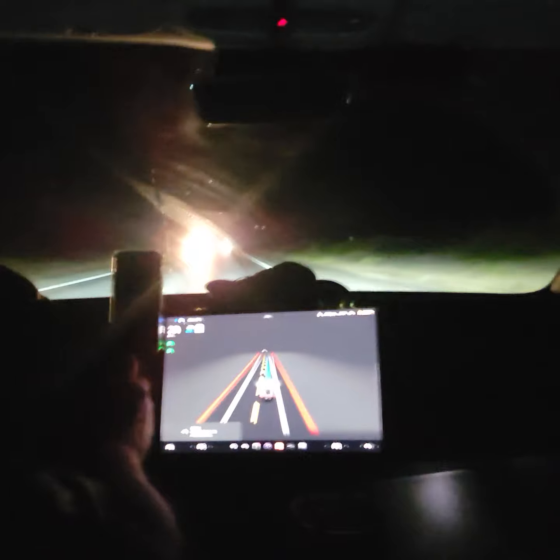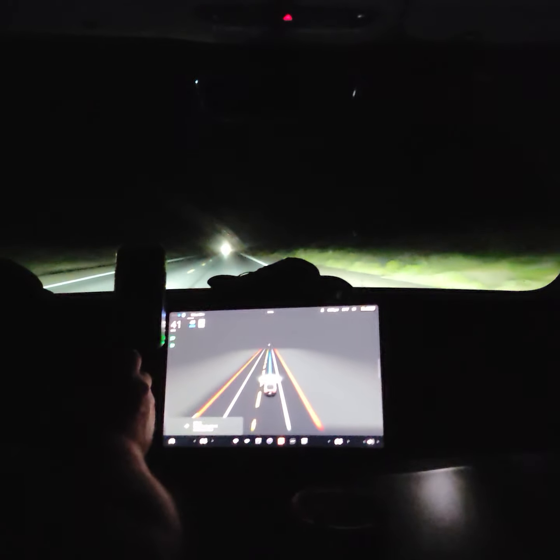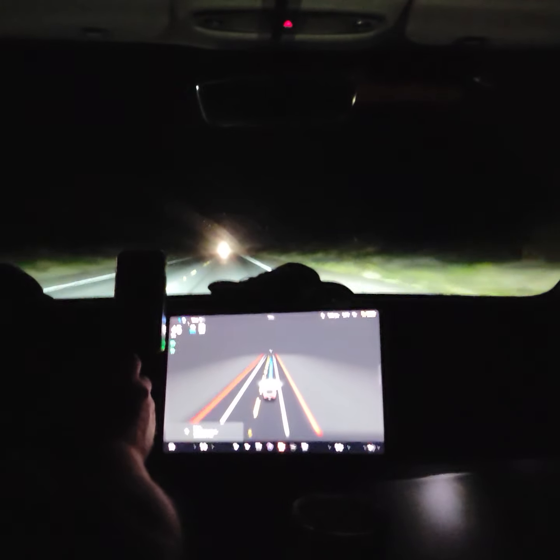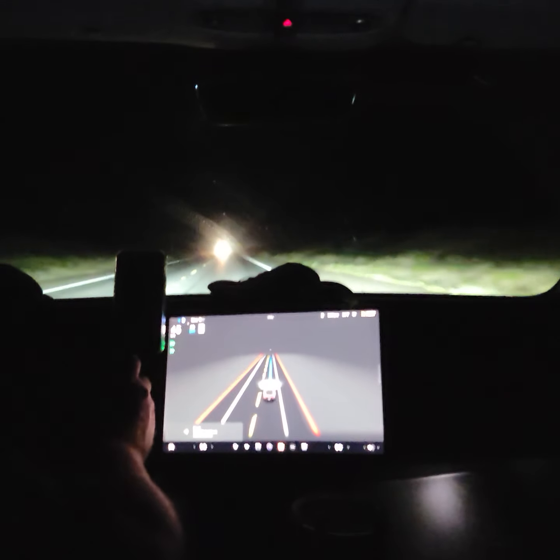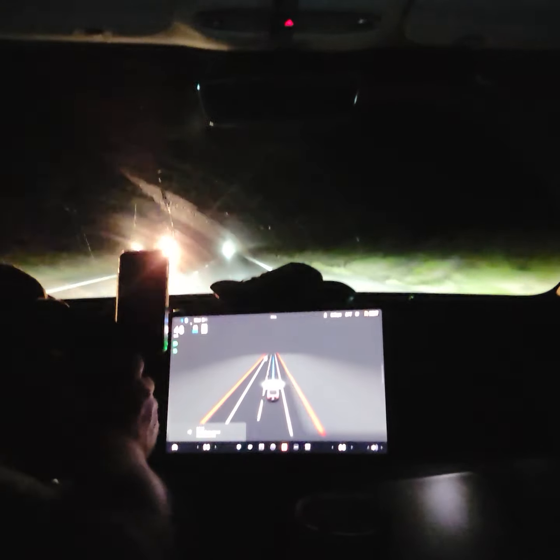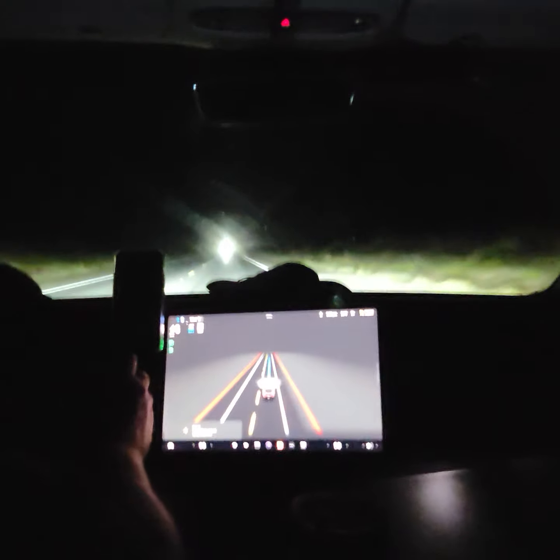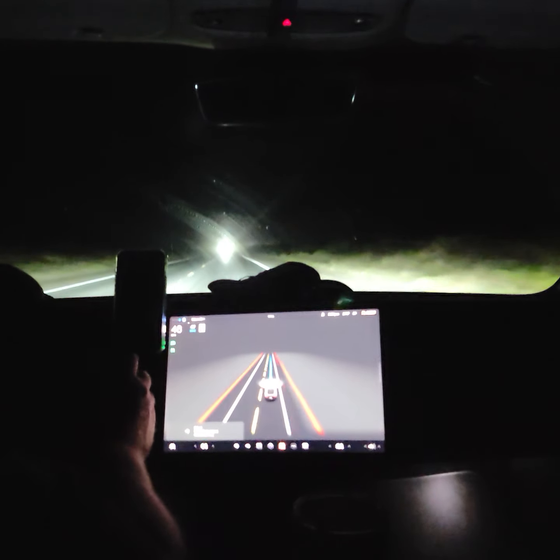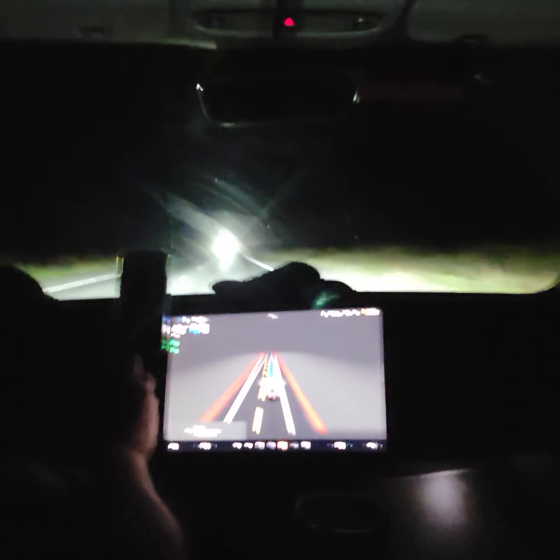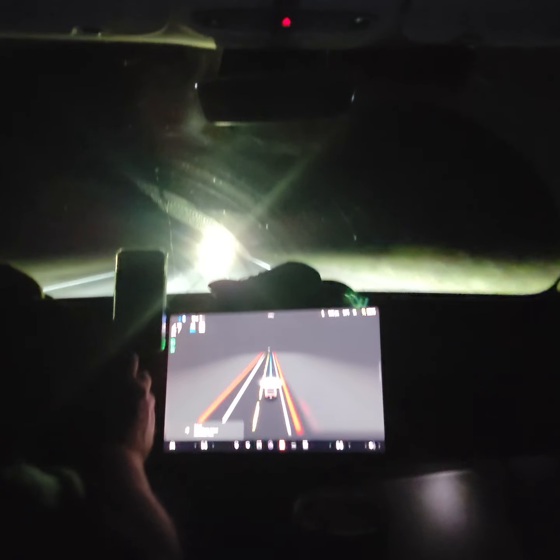This is an area of southern Texas, near Boca Chica, Brownsville area. There are some pretty interesting neighborhoods that are not easy to drive through. A lot of dips, a lot of speed bumps that sometimes the car takes too fast. I'm hoping the beta software does a better job of slowing down for those. Does a good job of watching out for potholes and stuff.